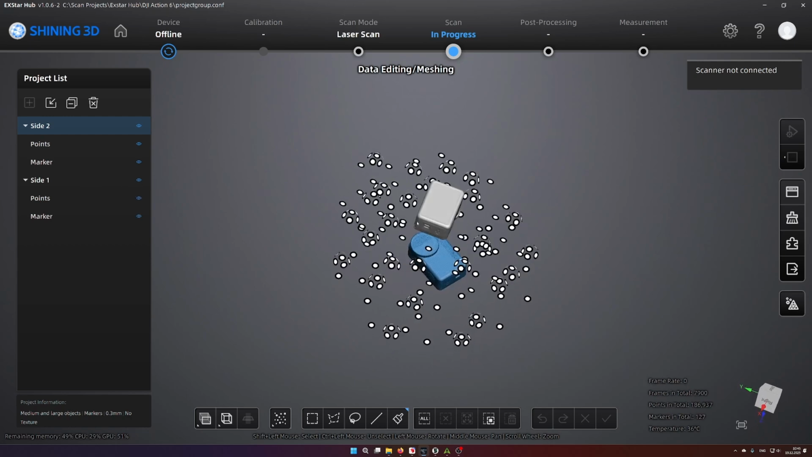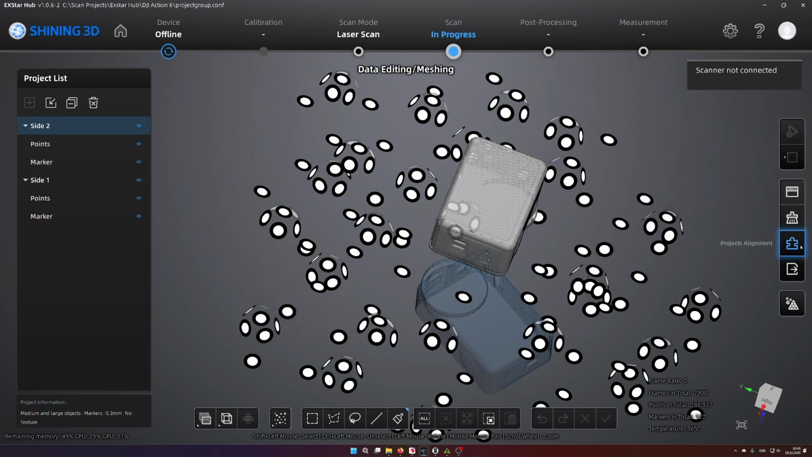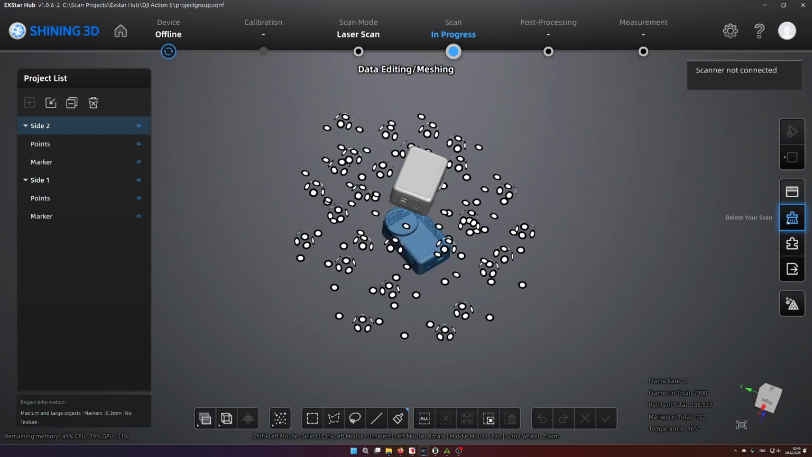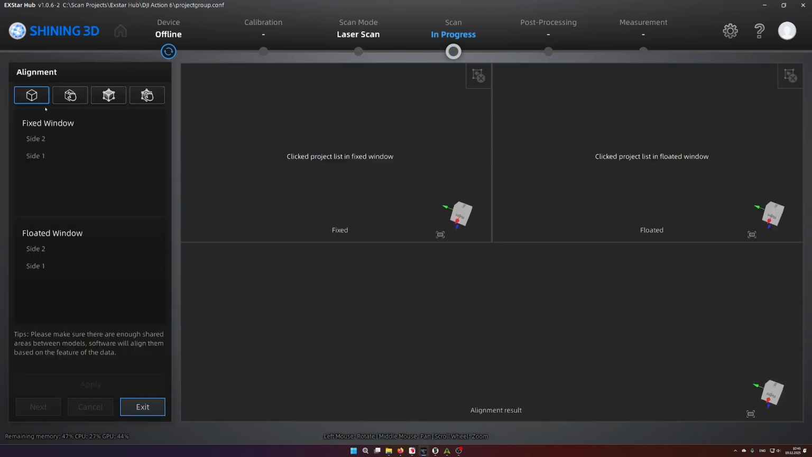In the next step, we need to align the two scans. This can be done in the alignment window. So for you to see, it's here in Projects Alignment, and I will do automatic feature alignment. You also could do manual alignment, but I guess it isn't needed since there is sufficient overlap between the scans.